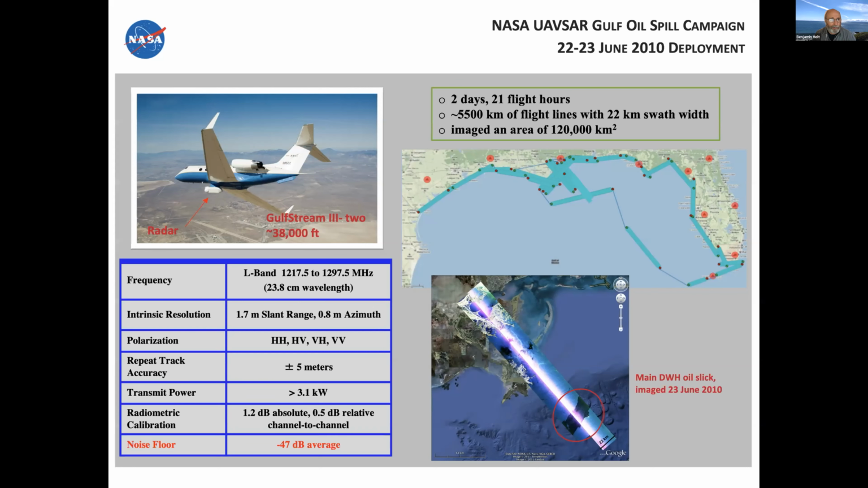And so the sensor flies currently on Gulfstream 3s. We have two Gulfstream 3s, one based in Palmdale and the other based at the Johnson Space Center in Texas. So it flies at about 38,000 feet, so we're not a drone. It's an L-band sensor, which is a relatively longer wavelength than most of the SAR sensors in space.